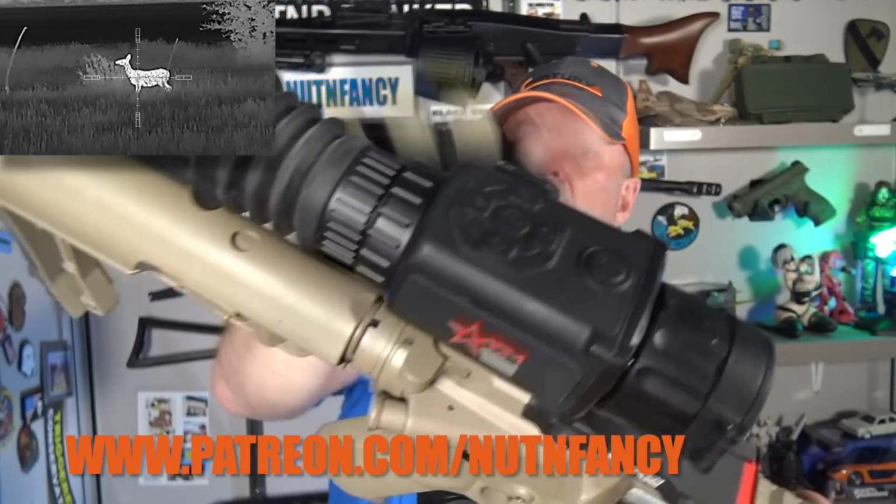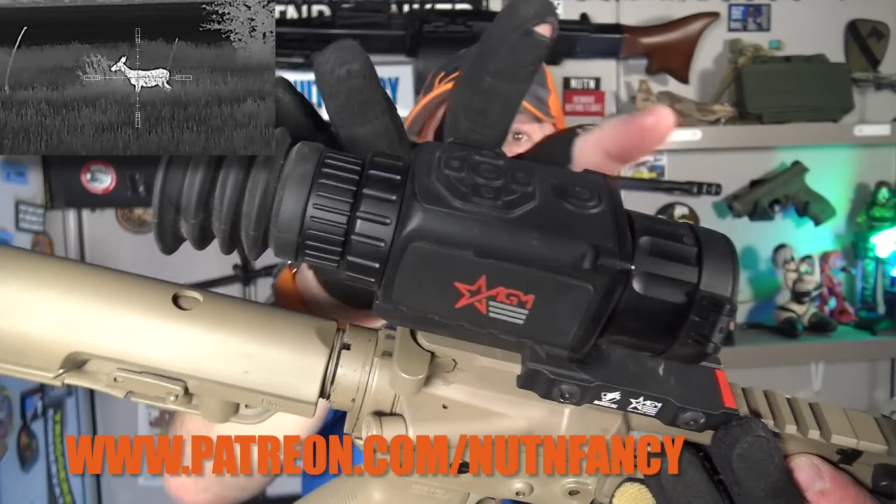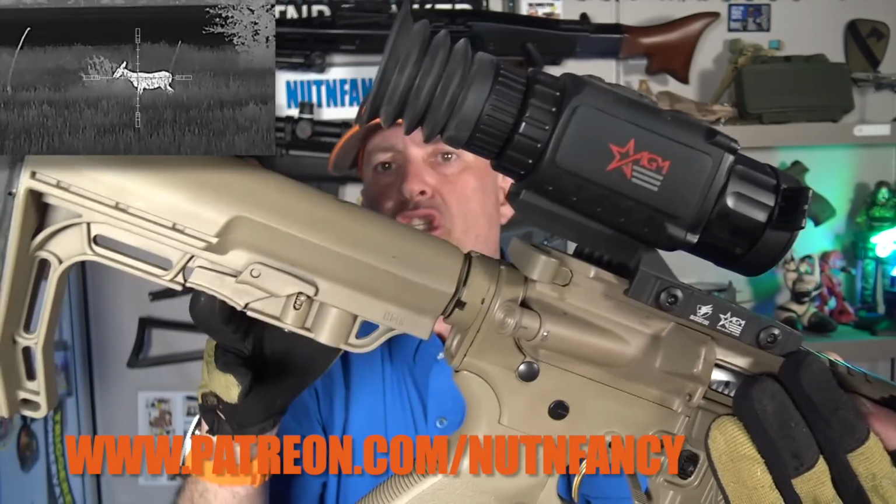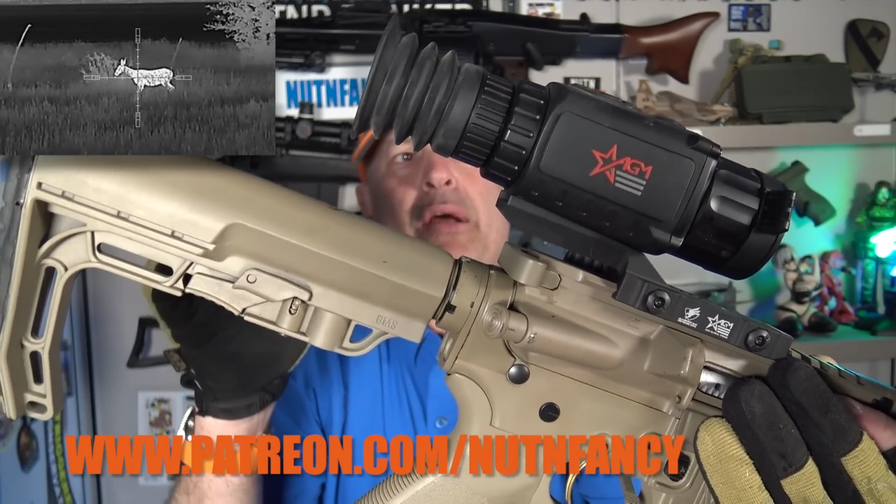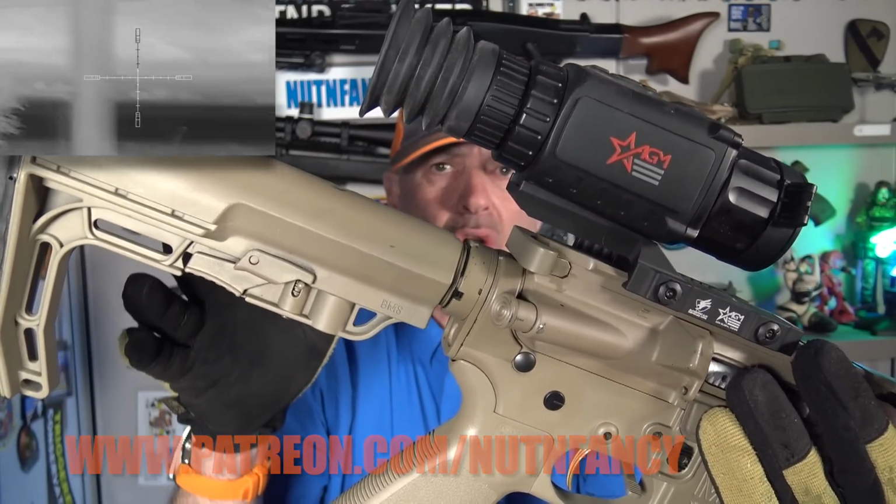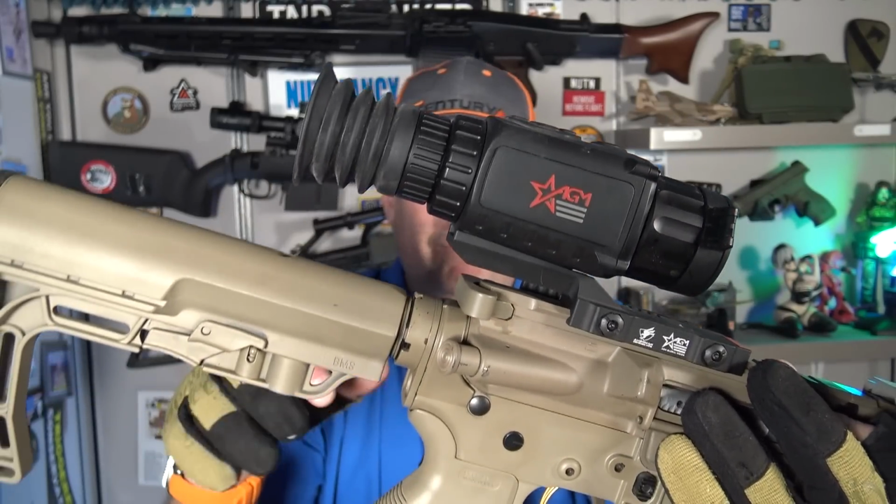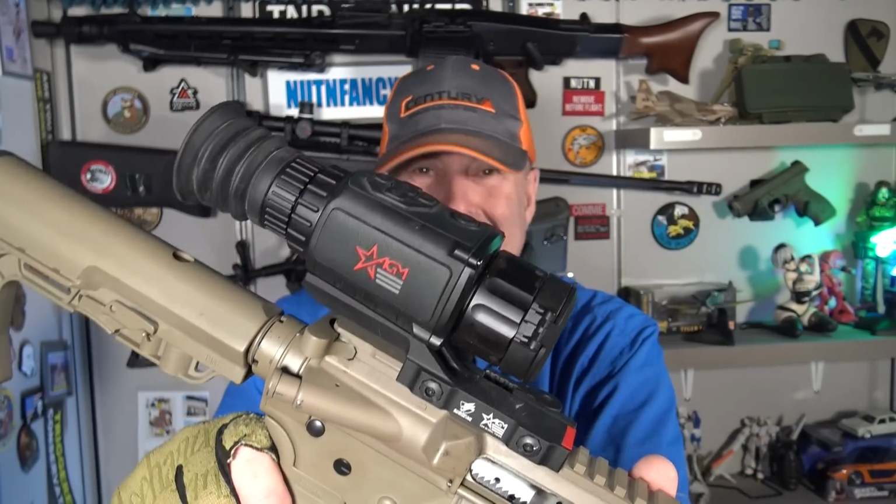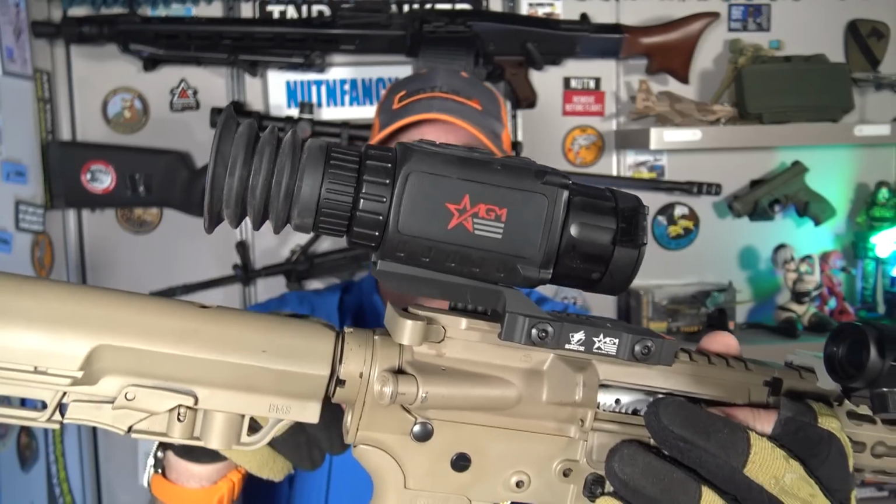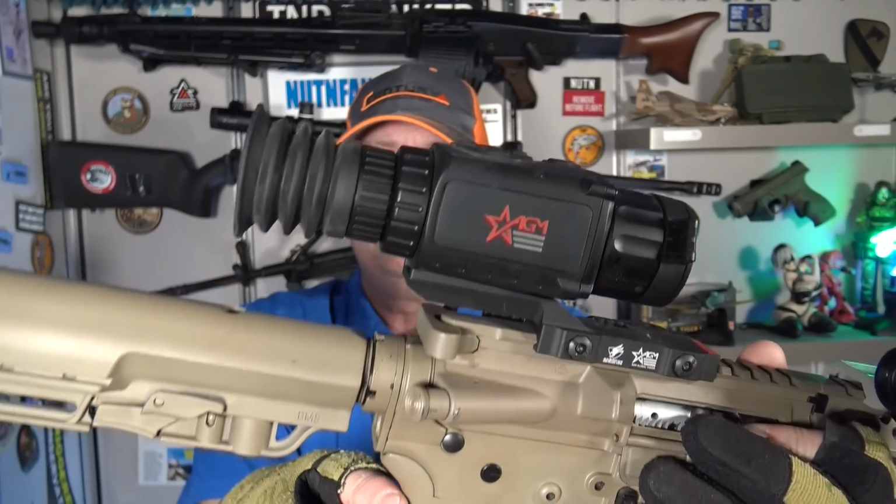Here's a focus right here. So you have an eyepiece focus and you have an objective focus, and you will want to dial that in for your eyes to make it crisp. I mean, I grabbed Sean's 384 unit and I'm looking through it and I'm going, holy crap, dude, this doesn't look right. It looks fuzzy. And he goes, well, you're used to a 640 resolution. I'm like, no, it's out of focus. And sure enough, I focused it up and I was like, yeah, there, now look through it. It was a lot better. He's like, oh, I guess I should have focused that. Yeah, you should have. Take some time focusing it.